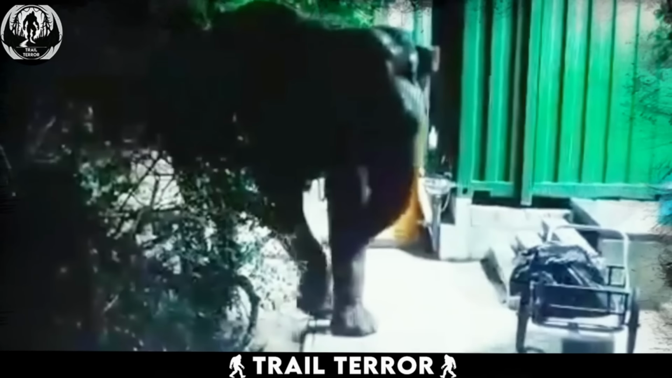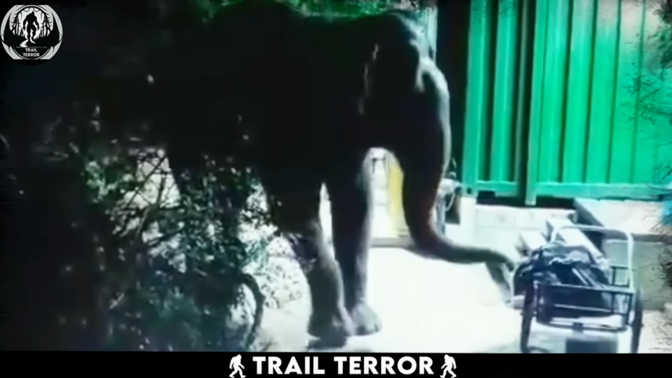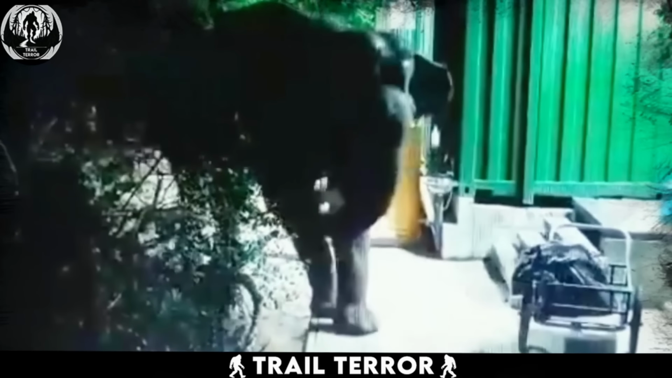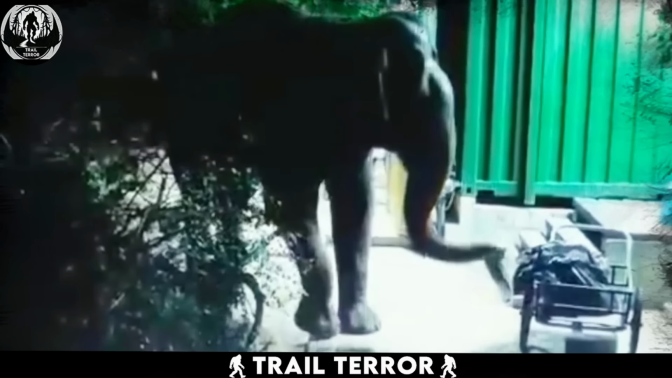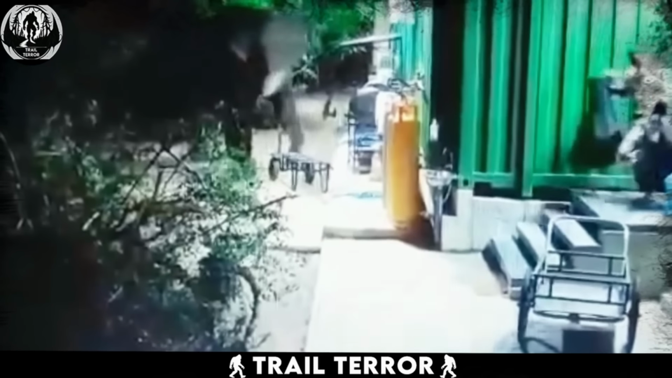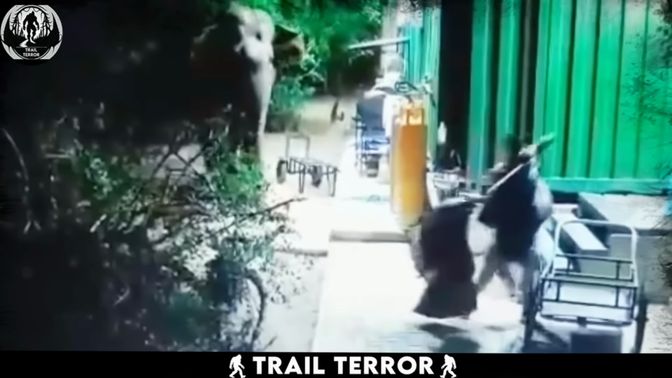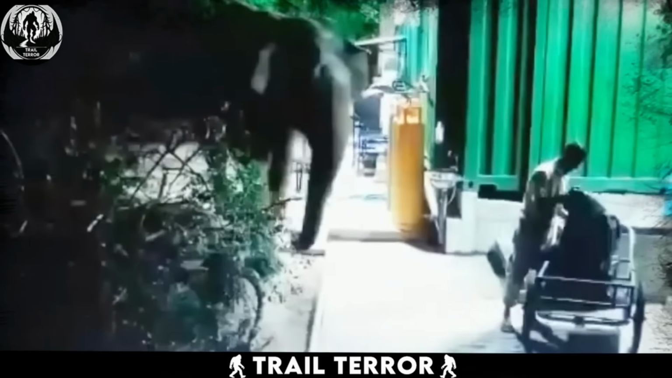Thankfully, the elephant seems more interested in exploring than confrontation. But this close encounter serves as a stark reminder. While the elephant didn't attack, anything could have happened. Animals are unpredictable, and their natural spaces are increasingly under pressure. We need to be more mindful of wildlife corridors and give these creatures the space they deserve. Let's coexist peacefully, with a healthy distance between our world and theirs.